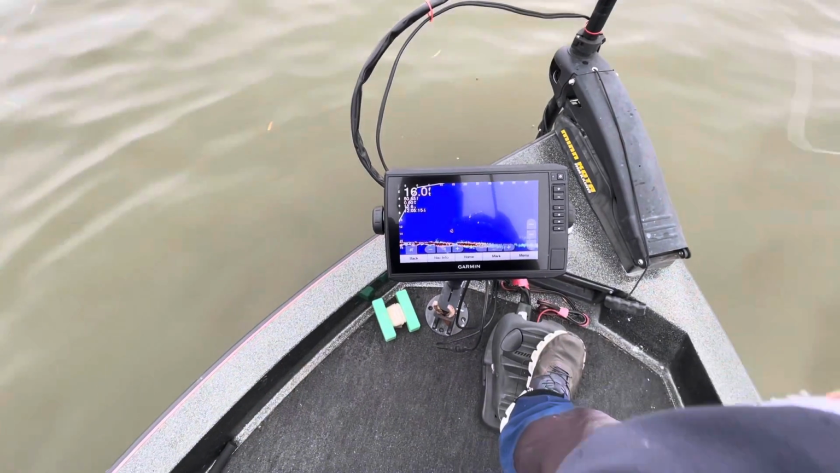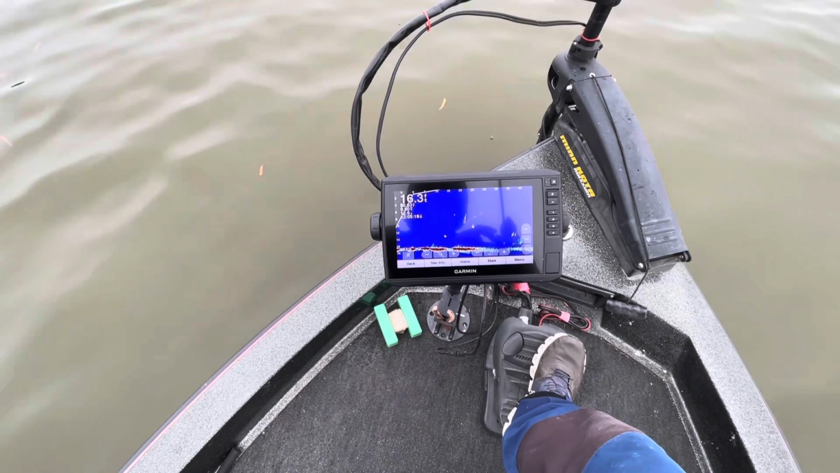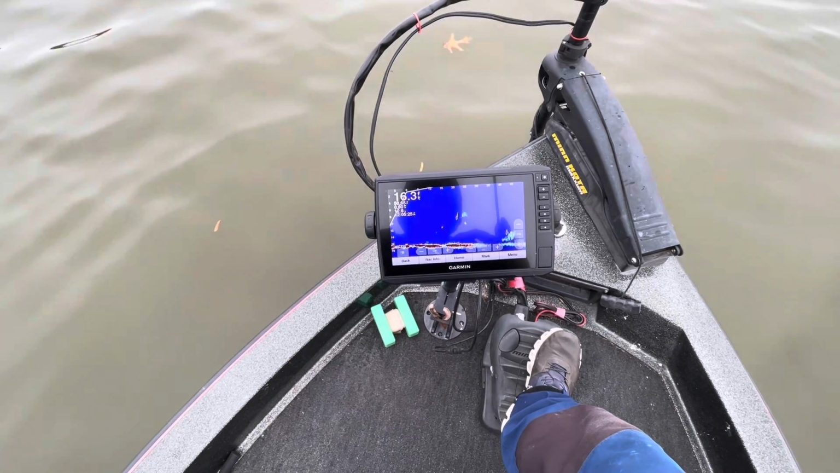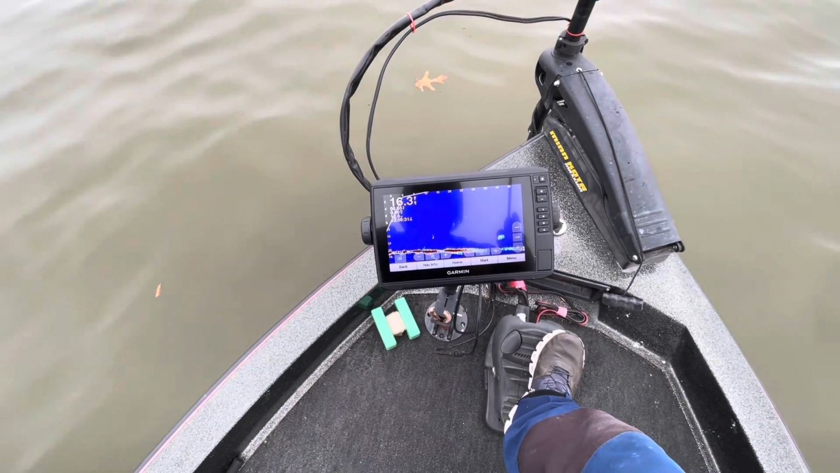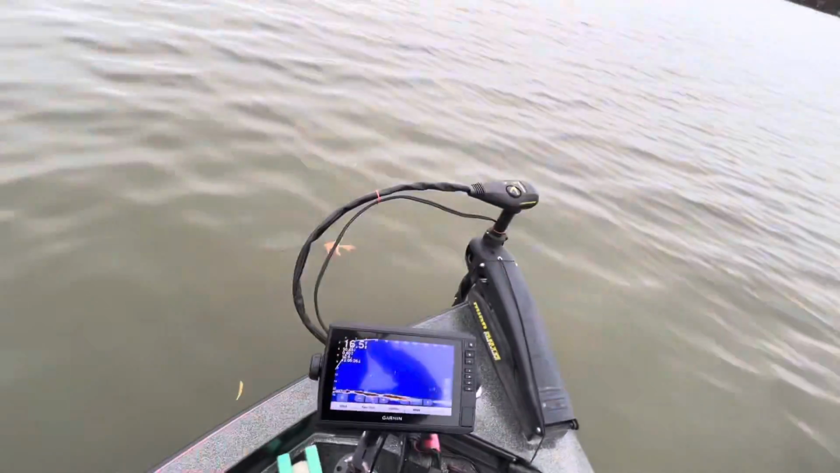15. Get this one closest to me to begin with. Here he comes. I got him.